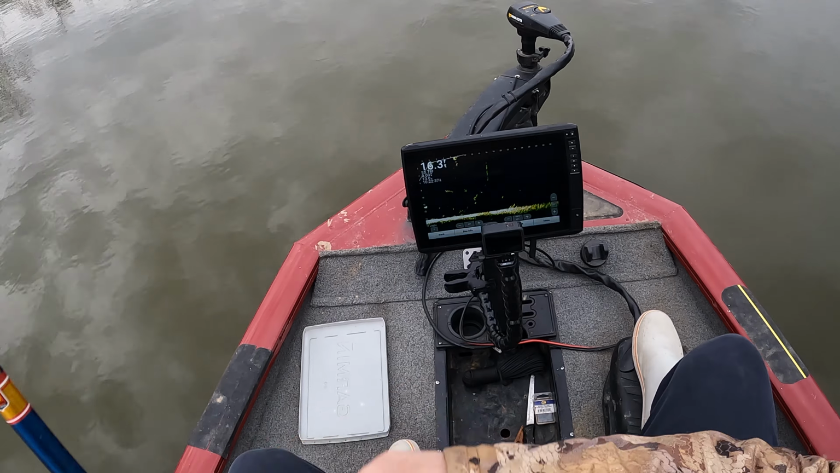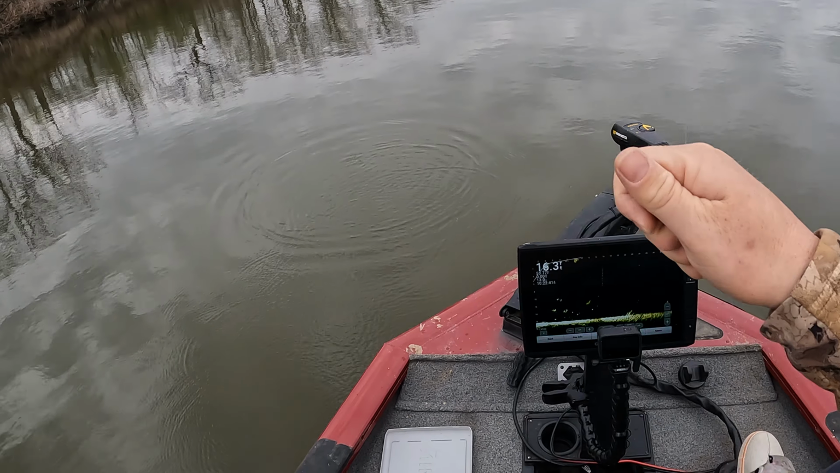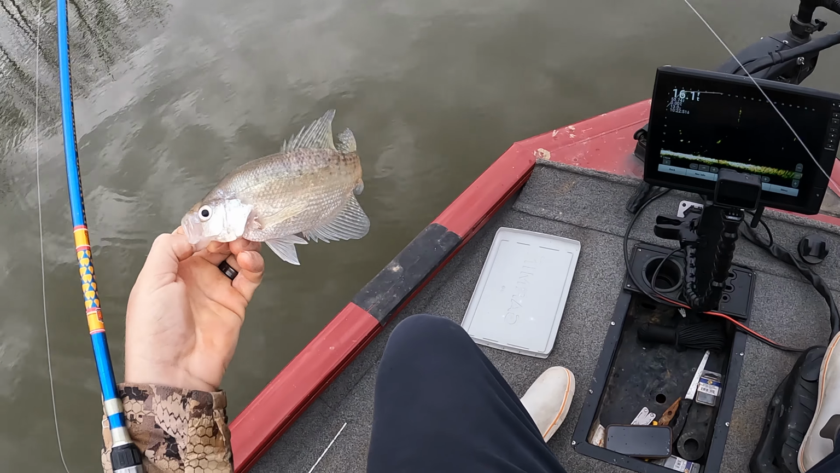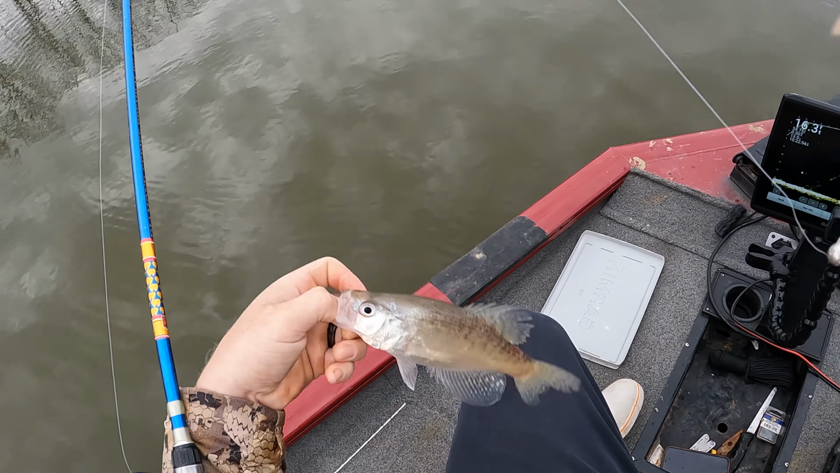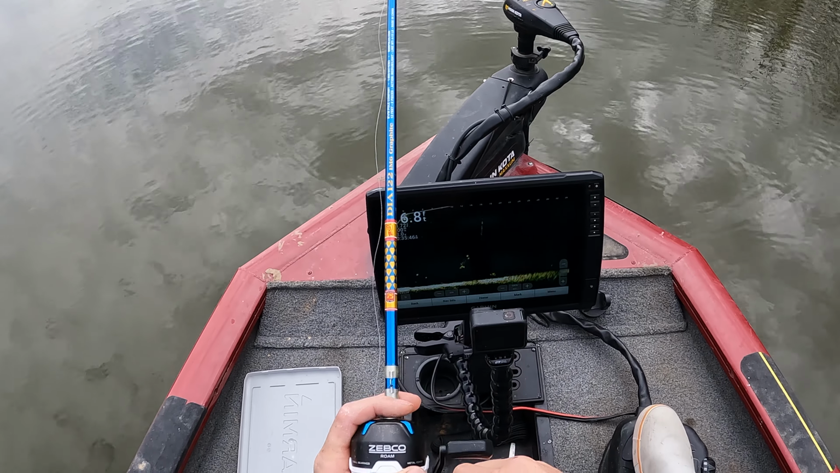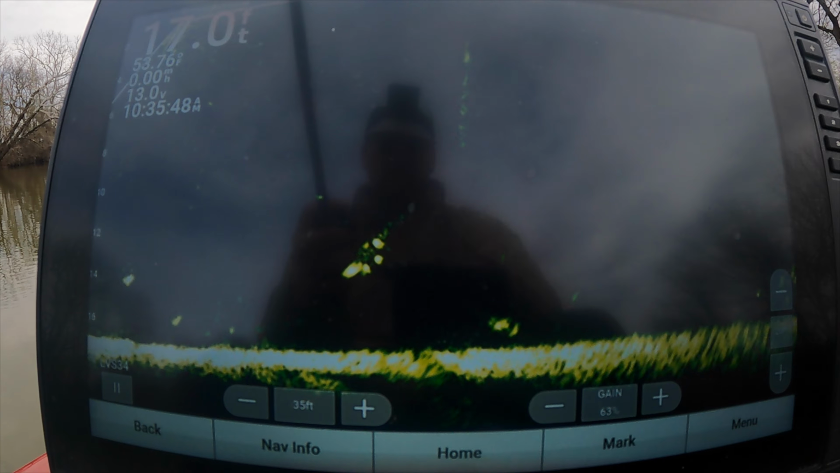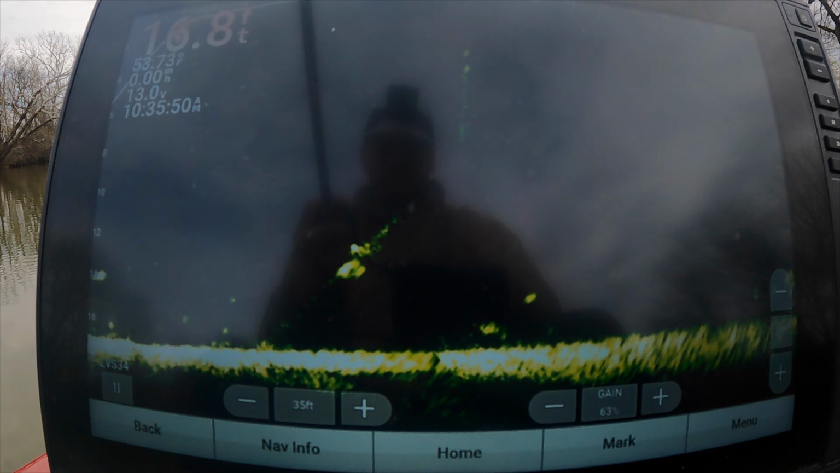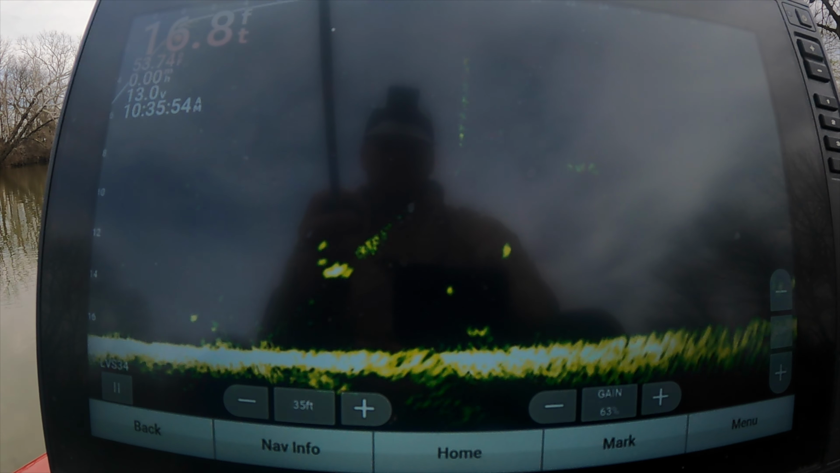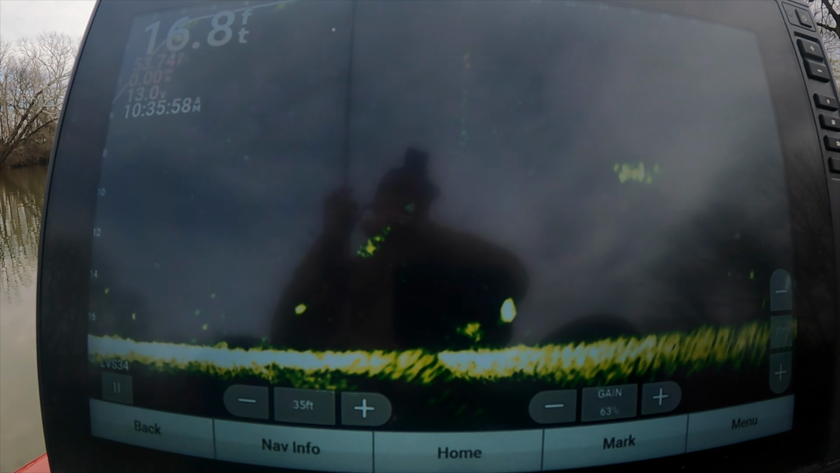Finally, I got a fish. Little bitty guy. I think I'm gonna throw you back for good graces, little buddy. But yeah, I finally got a keeper here.